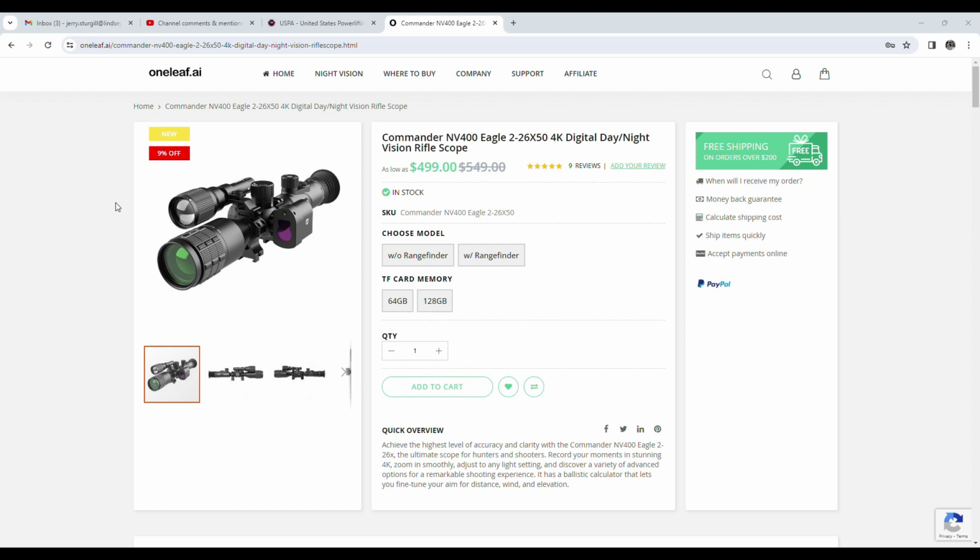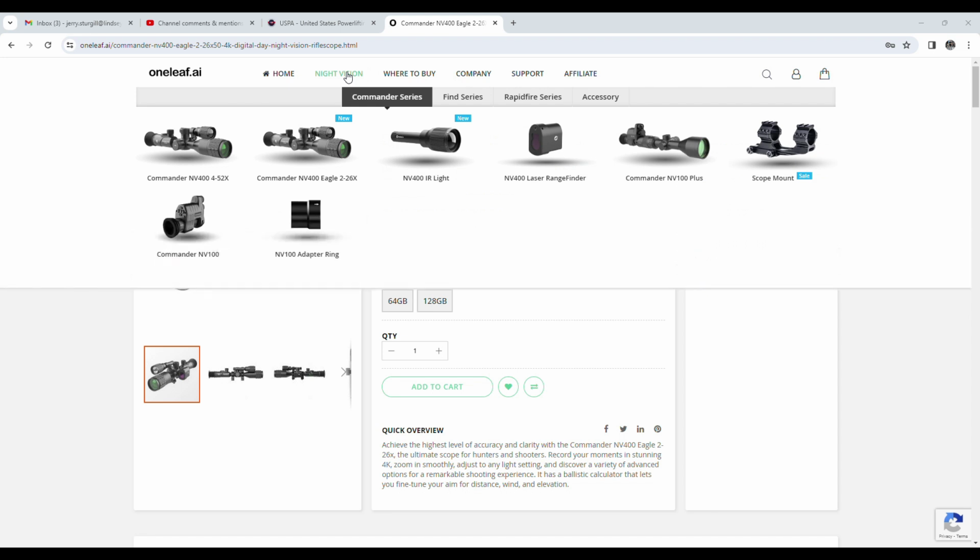This, of course, is directly to the product, to the 2-26 that I have and that I'll be doing the review on. But you can see they also have the NV400 and the 4-52 right beside that if you wanted that. Now you can purchase the IR light separately. The one I've got came with the IR light and it came with the rangefinder, but you can also purchase that without the rangefinder and then buy those separately if you did want to do that.